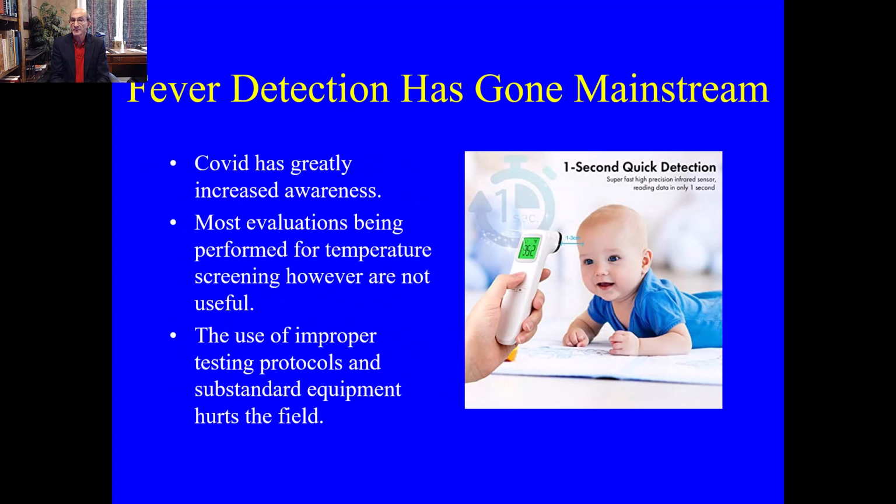Fever detection has, however, gone mainstream, especially because of the COVID world that we've all been living in. It has greatly increased awareness of temperature measurement. Most evaluations, however, being performed for temperature screening are not being done properly and they're not really useful. We're using equipment that was never really designed for medical applications, and they're not following testing protocols that make sense.